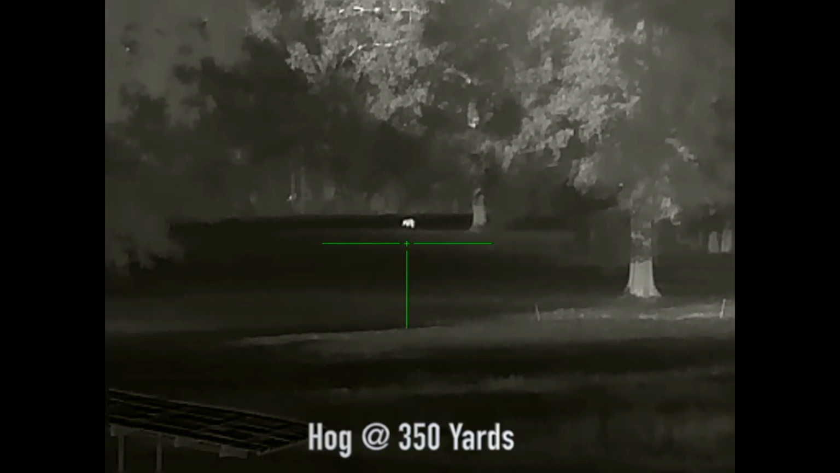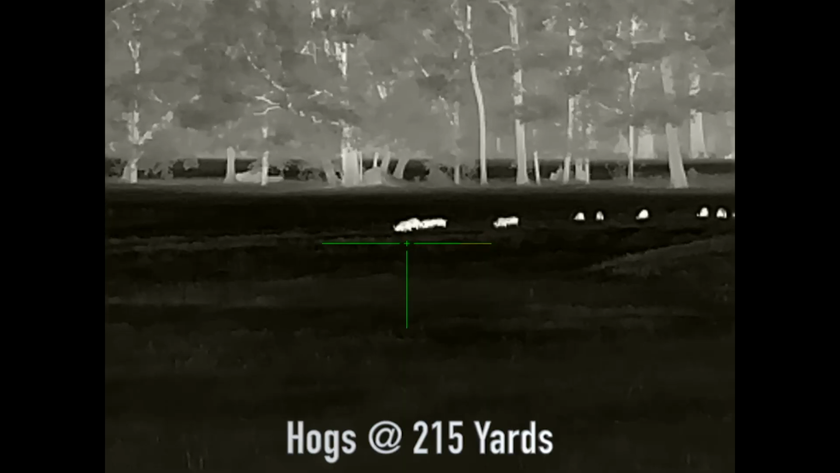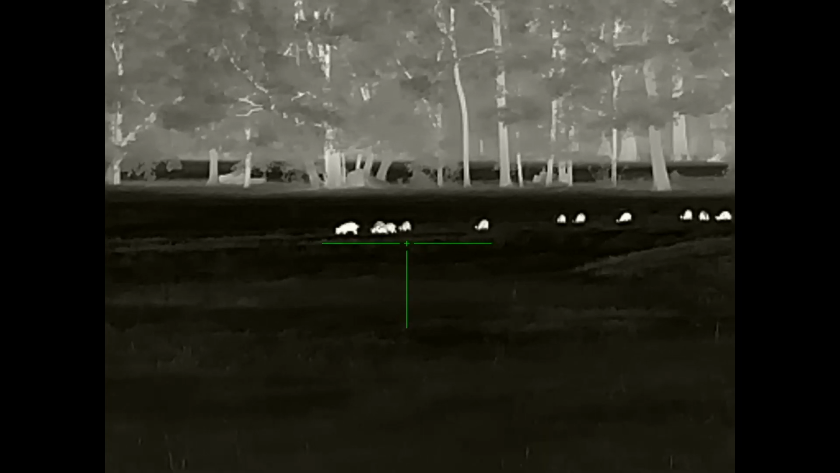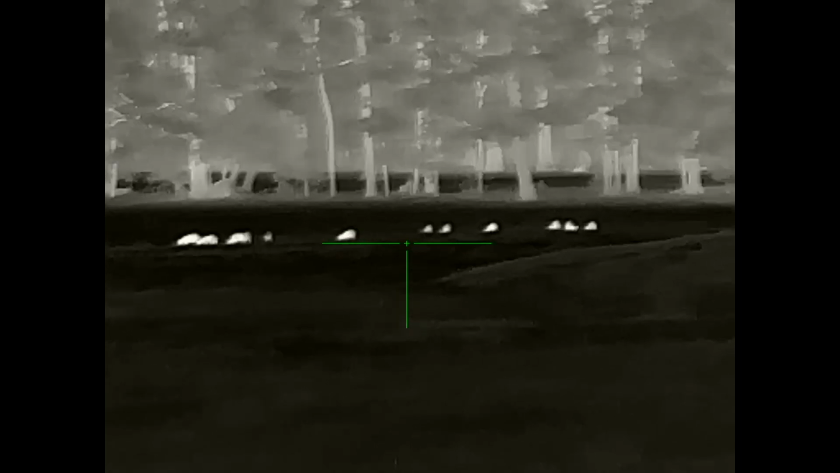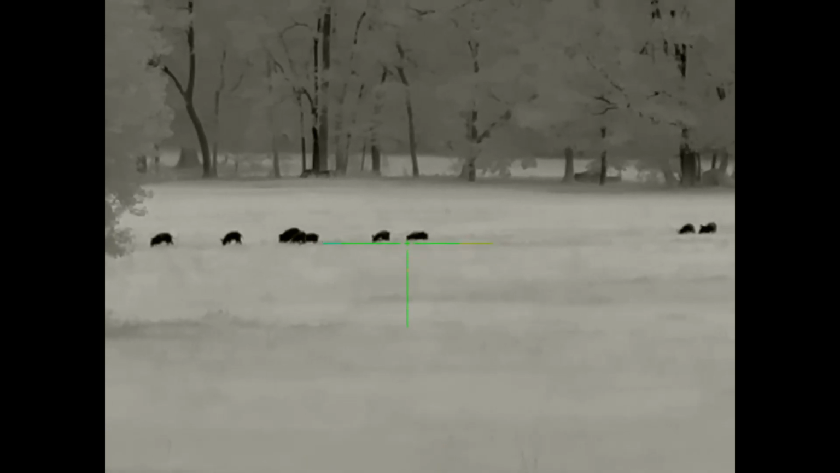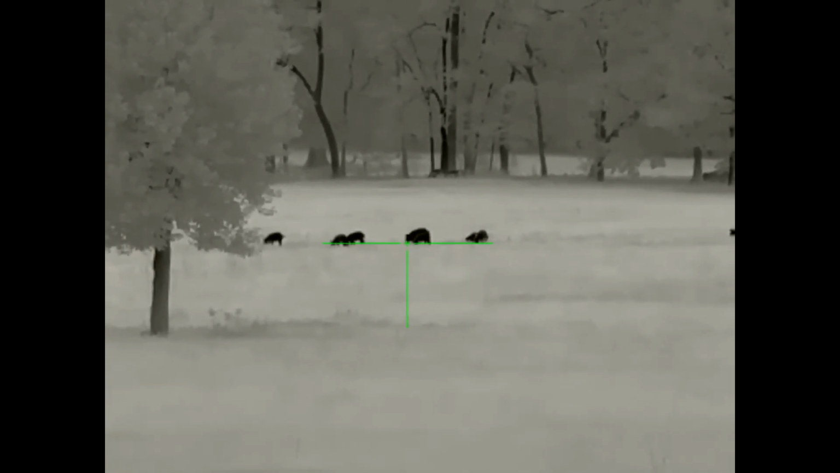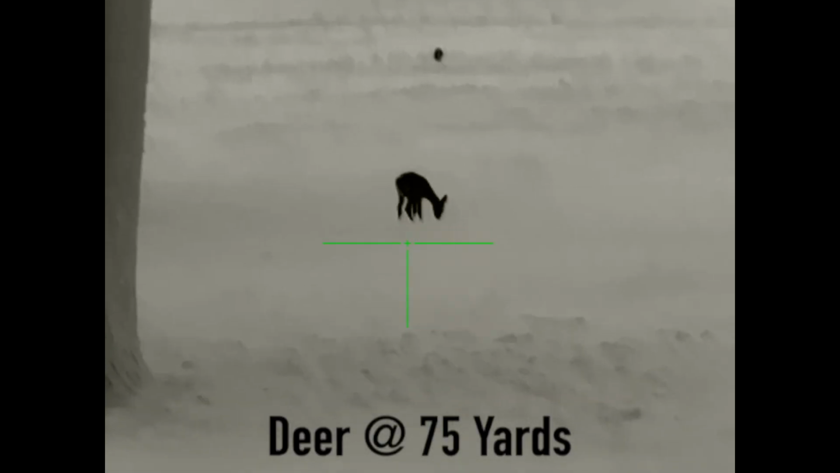It's a 384 by 288 thermal core resolution, 12 micron, starts at 3 power, goes up to 12 power, and it does have digital magnification. So every time you double the magnification, you are cutting your resolution in half. 50 hertz refresh rate. It's got an OLED display, 1024 by 768. We have already mentioned the integrated permanently attached laser rangefinder. Video and audio recording, picture-in-picture display, rechargeable 26650 batteries.